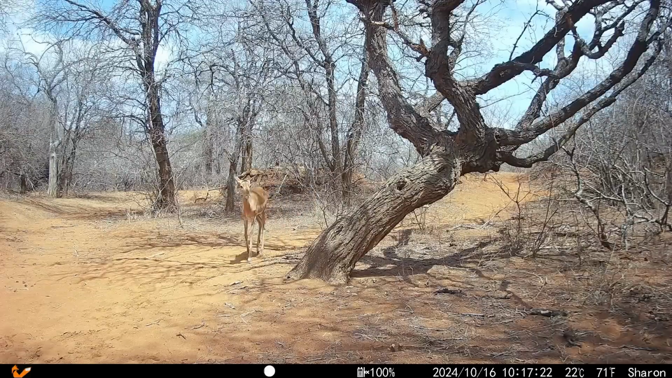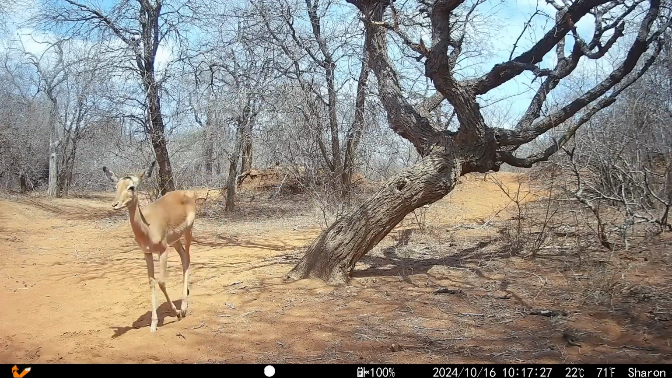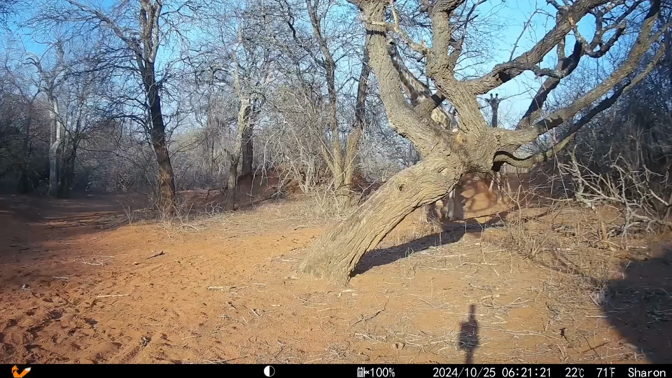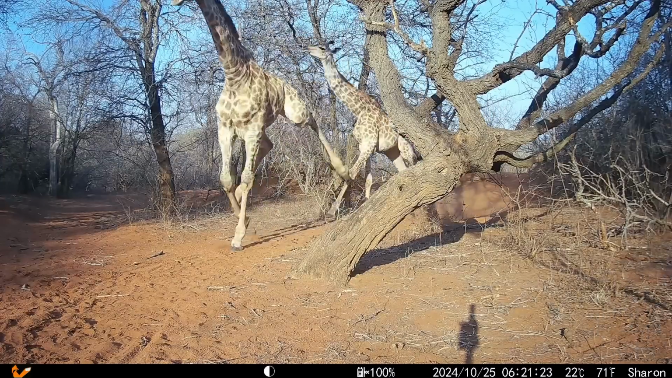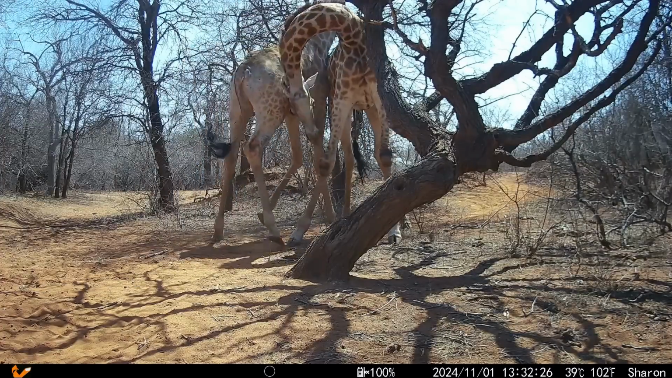So let's head over to Heron Dam, where Sharon's camera is monitoring the marking tree. As the drought got worse in late October, the flow of general game past Sharon's camera increased as thirsty animals made their way down to Heron Dam. Giraffe activity was especially high, and on the 1st of November, I actually captured 2 males necking in front of the camera.